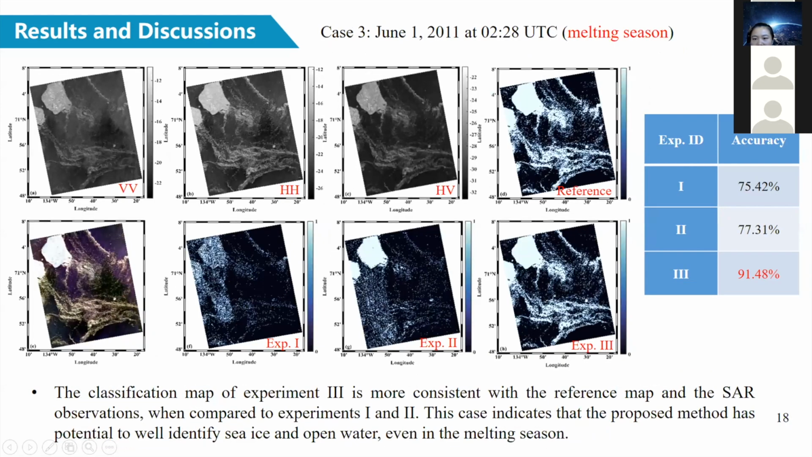The SAR scenes in the third case are obtained in the melting season, so we can see quite a few ice floes in the SAR images. These ice floes manifest various morphology features due to the combined action of wind waves and currents. The classification map of experiment 3 is more consistent with the reference map and the SAR image, with the accuracy of about 91%. This case indicates that the proposed method has potential to well identify sea ice and open water even in the